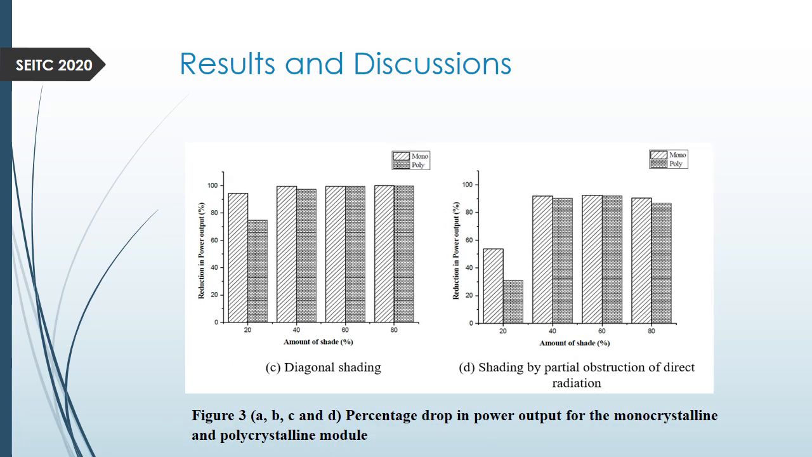In the next results, we have the diagonal shading. For the diagonal shading, for 20% shaded area of the PV model under investigation, the monocrystalline actually had a higher reduction in power output than the polycrystalline, which is unlike the previous results.